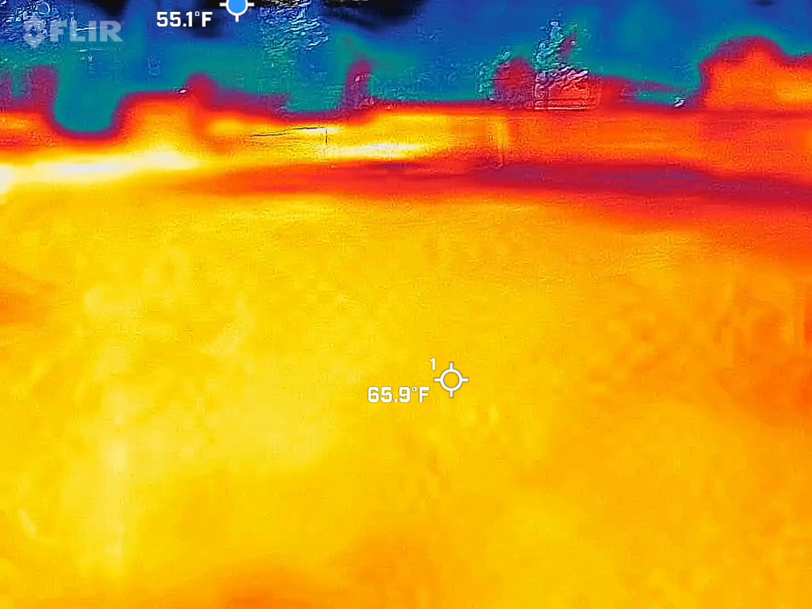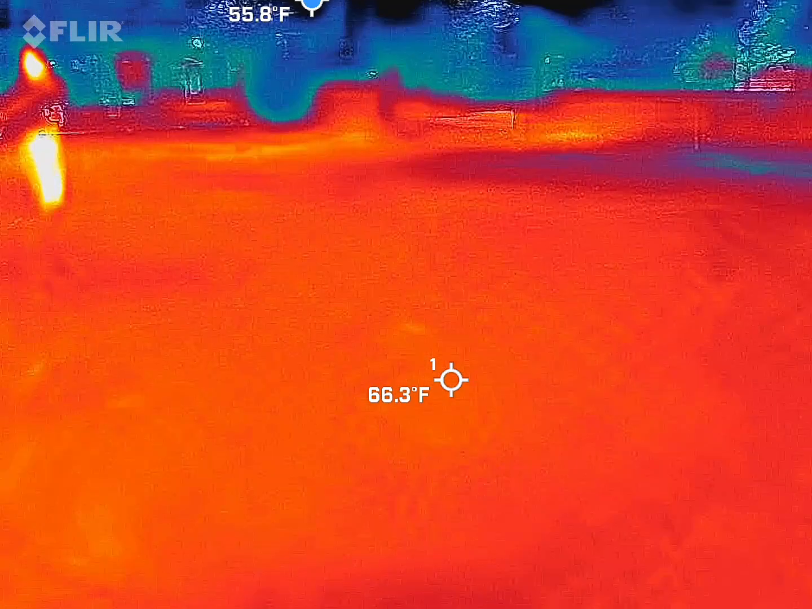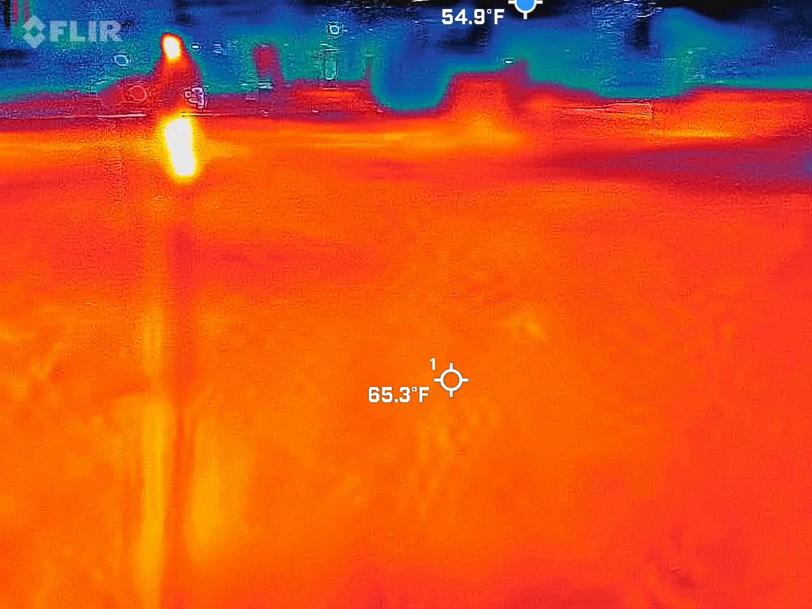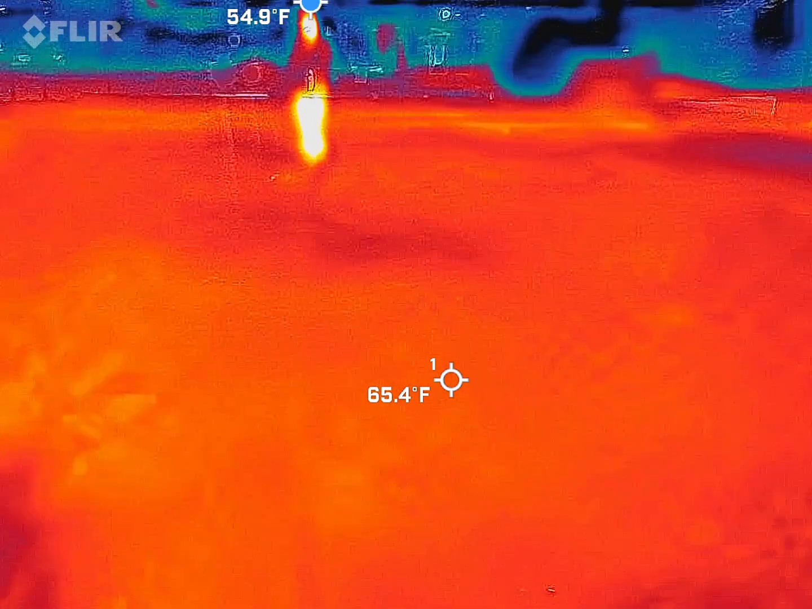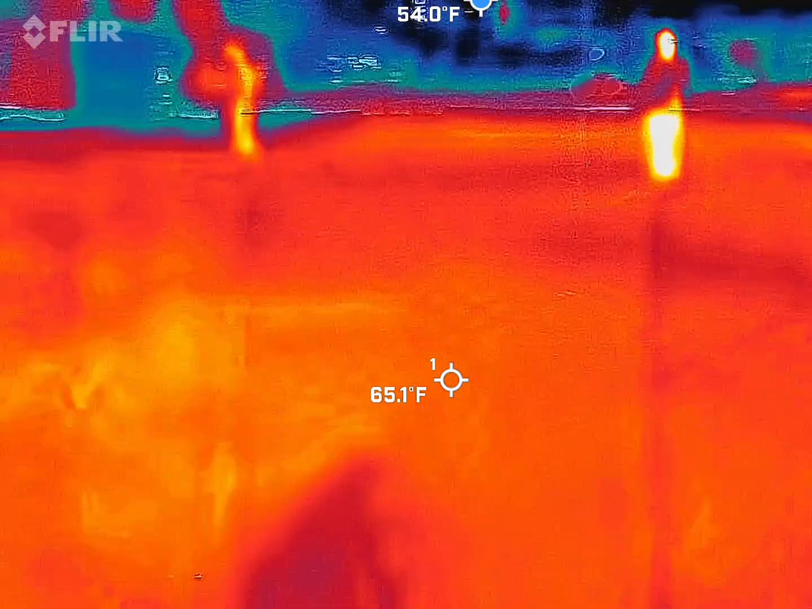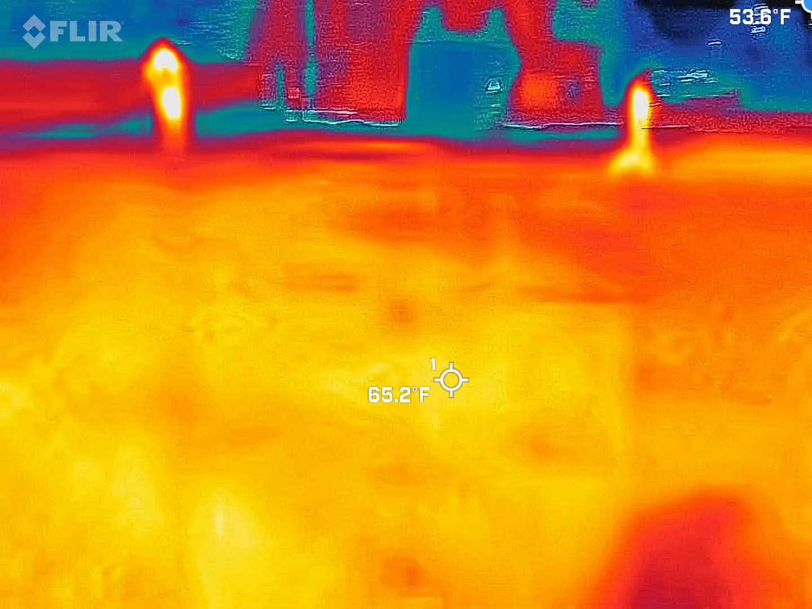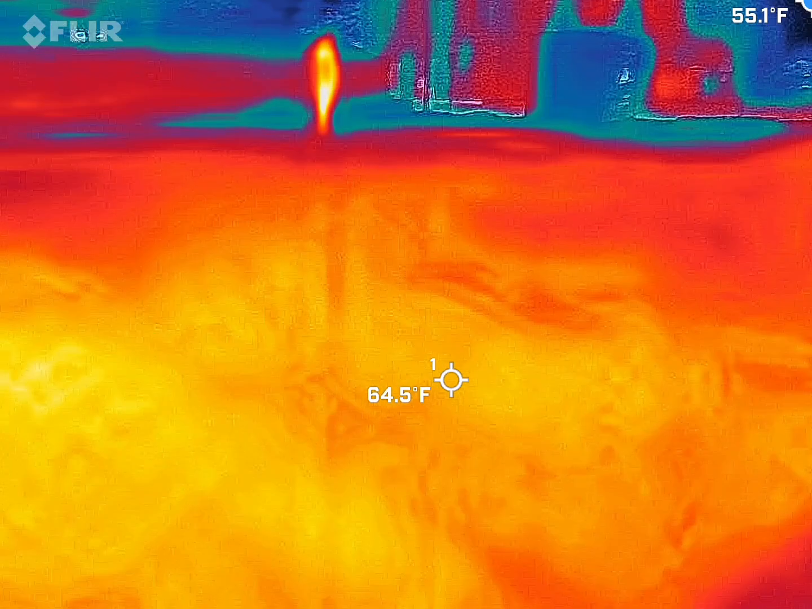So if we get a blue dot like moving across the wall, that's an easy grab. But it just seems like the ground is actually awfully warm. What's the temperature say on there? 65. So that means that the wall is probably reading about the same, if not just a little bit higher. Interesting. But again, I'm constantly having to learn what's going on here. What are those lines moving across?